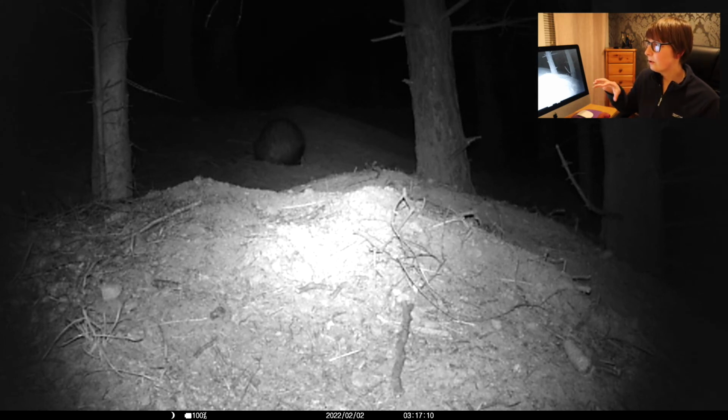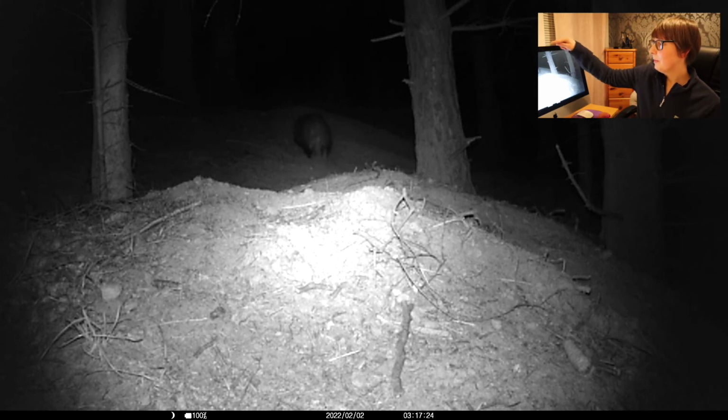And he just spends a lot of time in their whole area, taking over or trying to take over. Scent marking, scratching, just not giving up basically. And she's now at the top. There's actually another entrance there to the set.